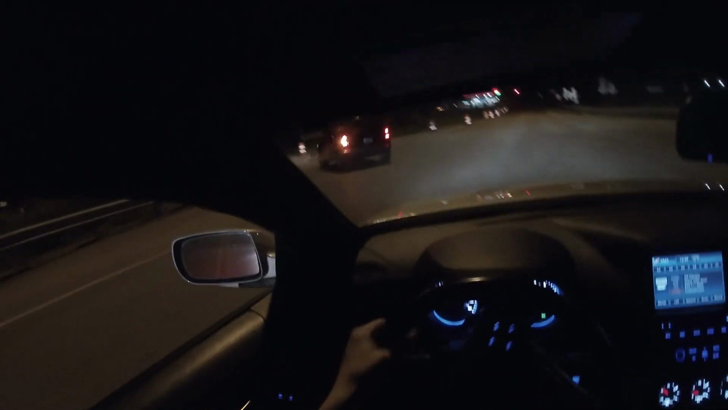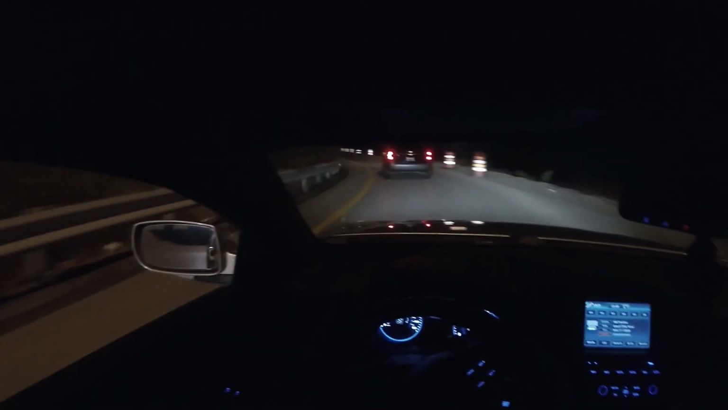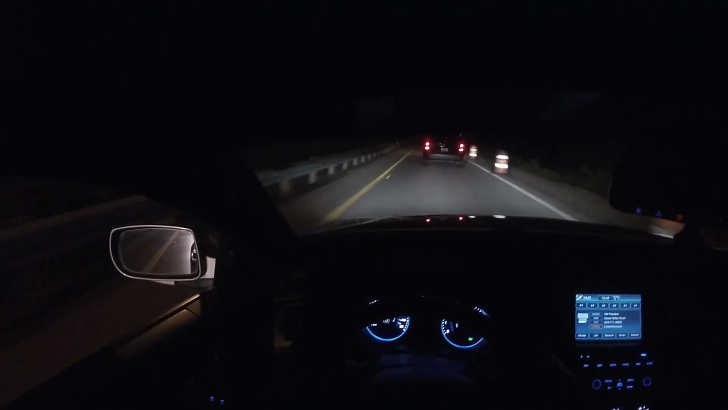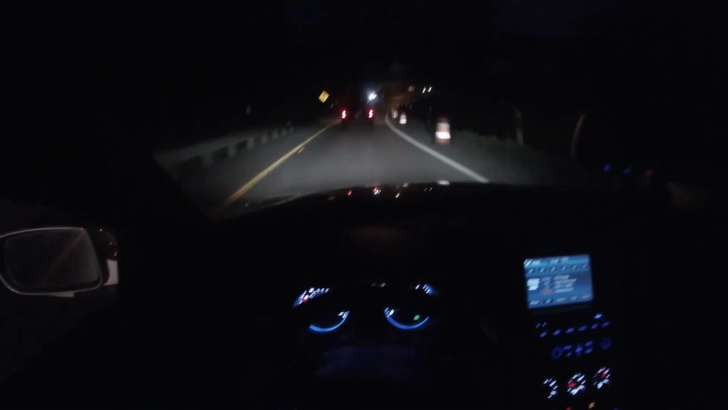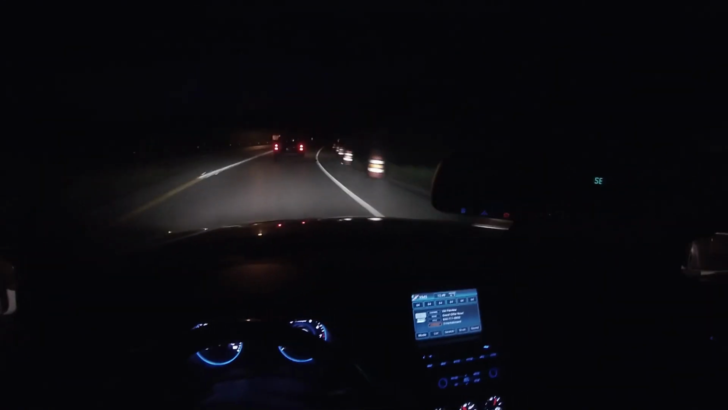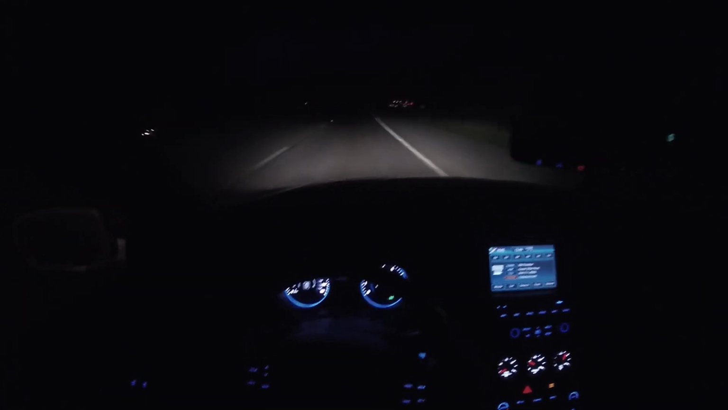We gotta have a slow poke in front of us going on to the interstate. Look at this, man. Behind the slowest person ever. This dude does not know how to enter an interstate. We're going 40 and we're about to be on the interstate. Look at this truck, dude.